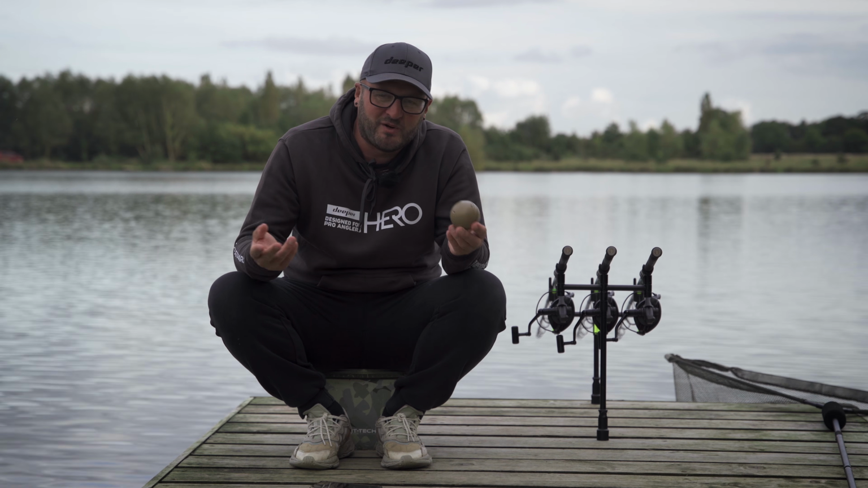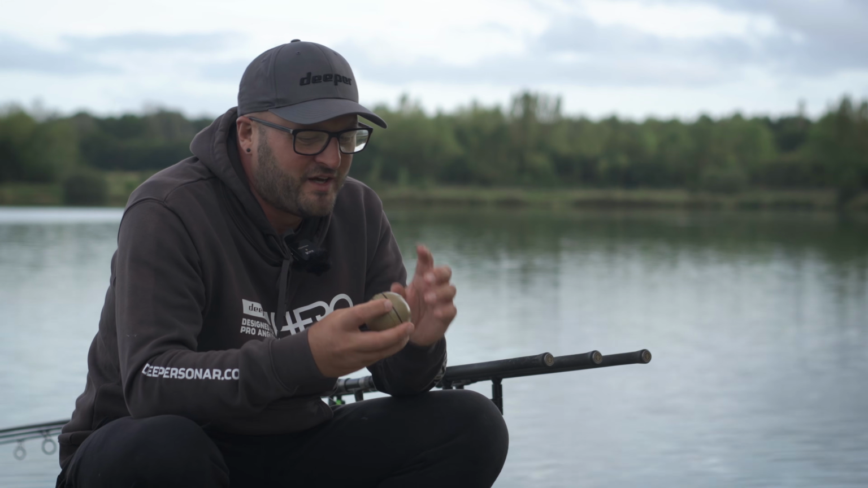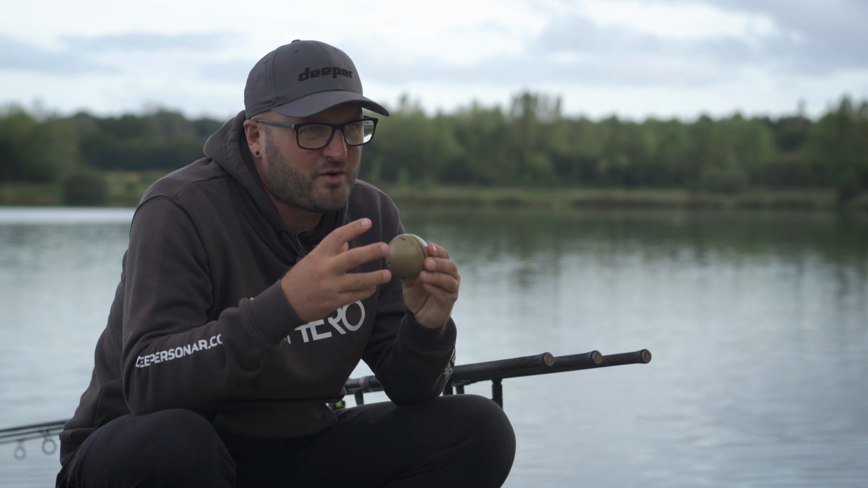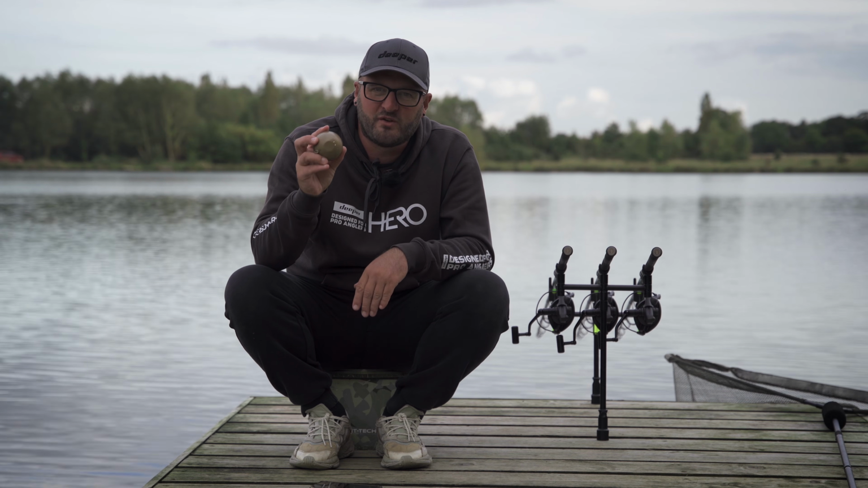I see it so many times on social media that people are experiencing, you know, the battery's drained, etc, etc. It was fully charged up at the start of my session. That is purely because once these sensors are wet, the Deeper sonar is on, it's active. So always make sure you dry the 2 little sensors at the bottom to make sure you're preserving your battery life.